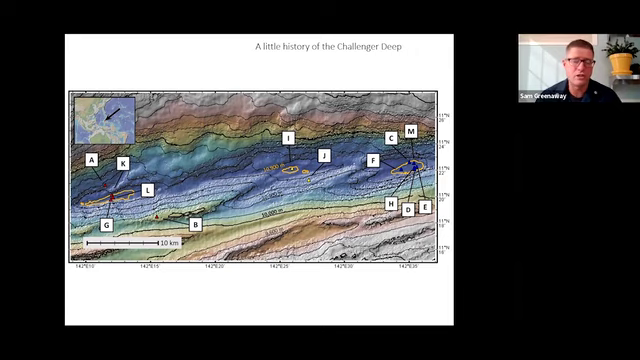Notably, a Russian expedition in the 50s claimed a depth deeper than 11 kilometers. That's indicated by A over here. And there's been a number of estimates close to 11 kilometers, including the work by Jim Gardner, which came to 10,980 or so meters, and another group of estimates that were closer to 10,920. And the difference between those hasn't been resolved. We'll talk about that a bit later.